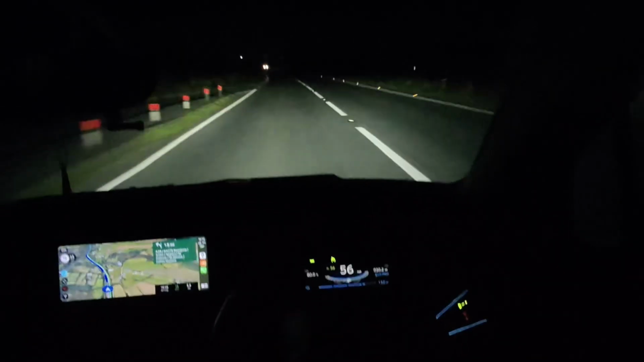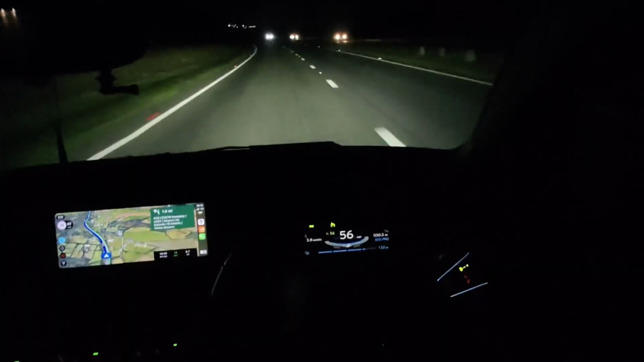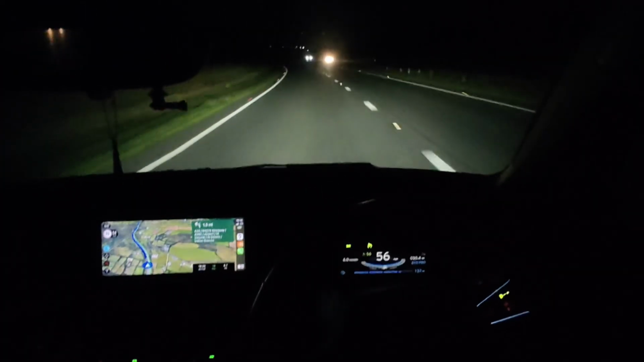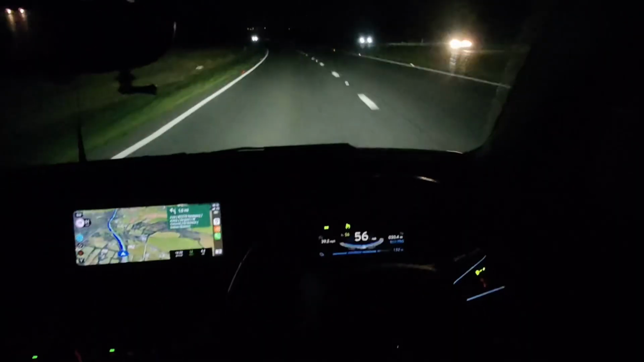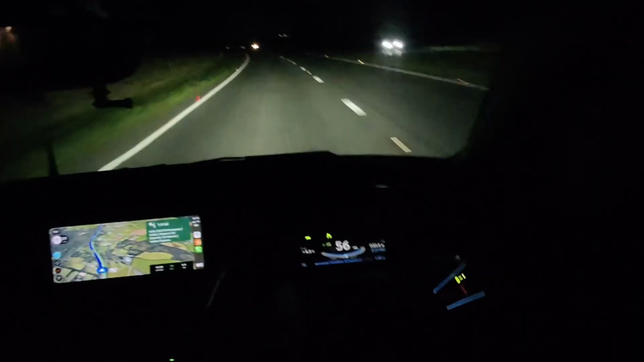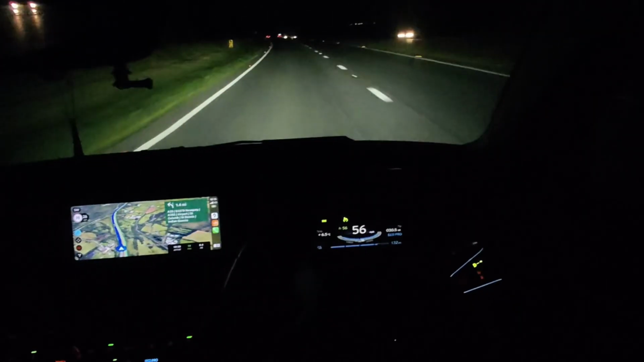Temperature is dropping. We're still managing 3.9 miles per kilowatt hour, and the temperature at the moment is 6.5, so it's dropped 1.5 in the time we've been out.